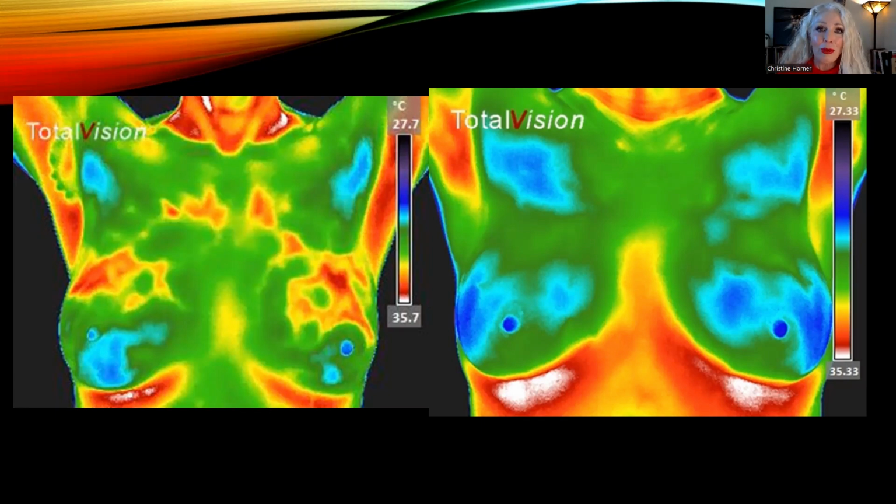So let me just show you a little bit about why. If you look at these two images, you can see where the woman on the left has these red patterns there. Now, throughout the decades, there are various different guidelines that have been established that tell us whether something is considered significant or not. And a lot of it has to do with, are the breasts symmetrical?